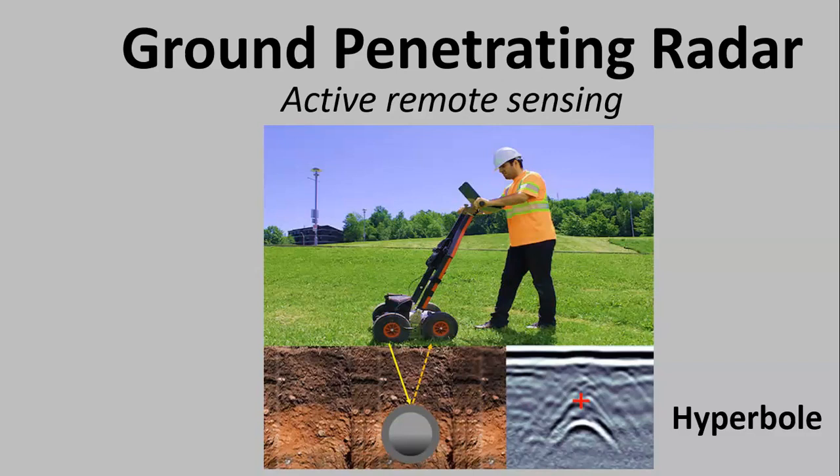When you get back the image, you get what's called a scan, and where it bounced off, those things are called hyperbolas. You can see on the right here where it's going over the pipe, and as you approach the pipe, you can imagine it going uphill, because it's sending out the radar and bouncing back.